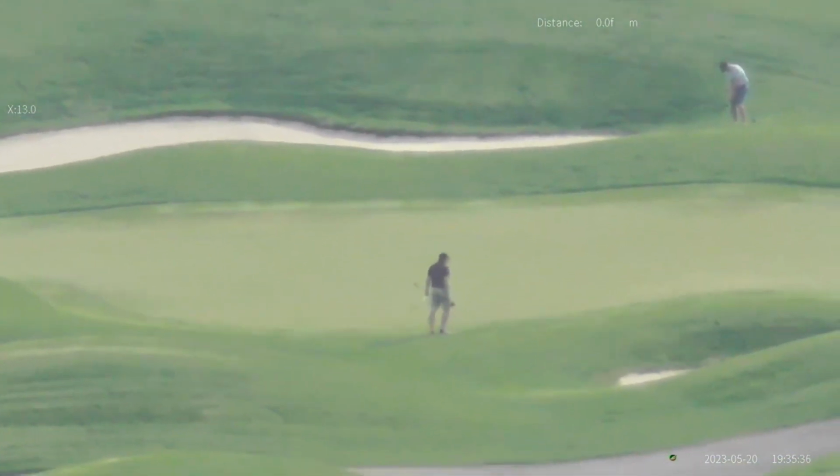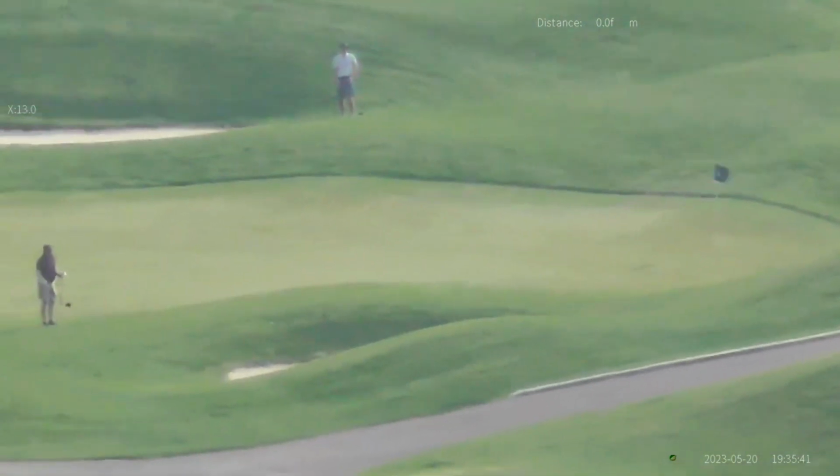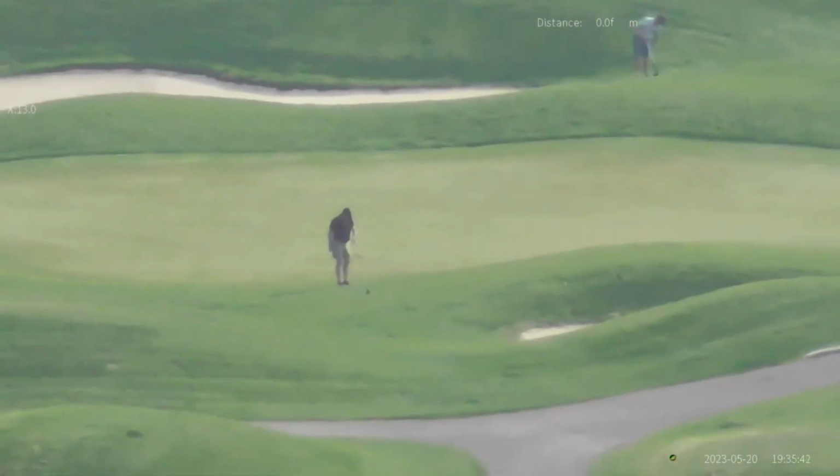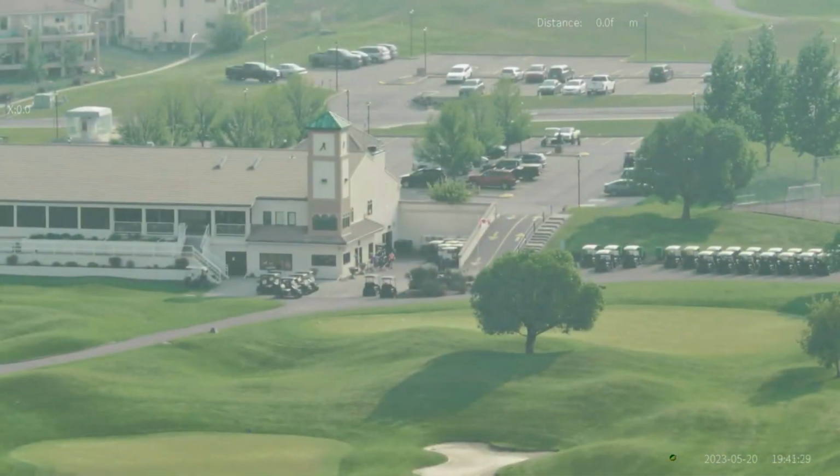For the price range, I personally found the MV200 to be very, very fair. I think it's around about $370 right now, which for me, for something like this, is an incredible price and value of what you're getting out of this. A recordable binocular set that also has night vision capability. Really, really nice. These guys are having a lot of fun playing their little short game here at the golf course. But let's take a look at the 4K 120 FPS resolution right away here.